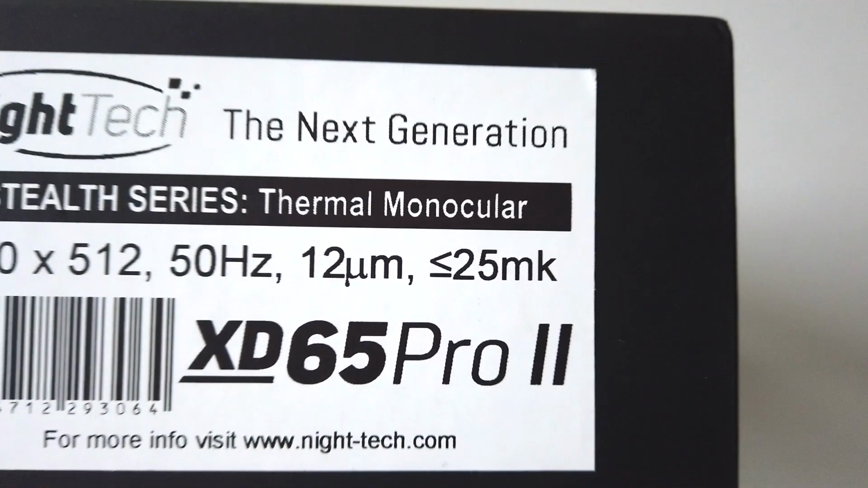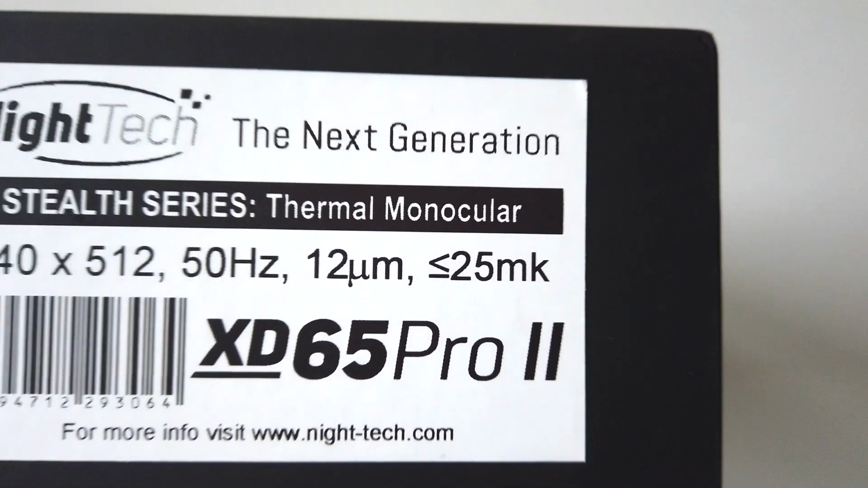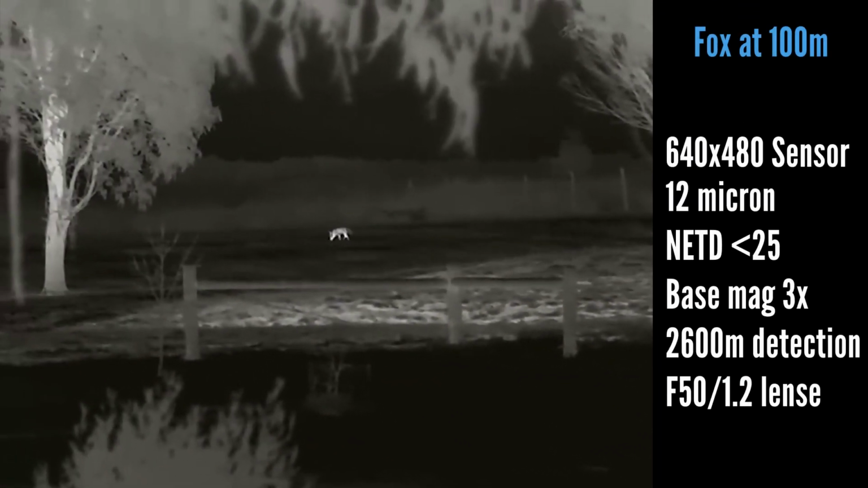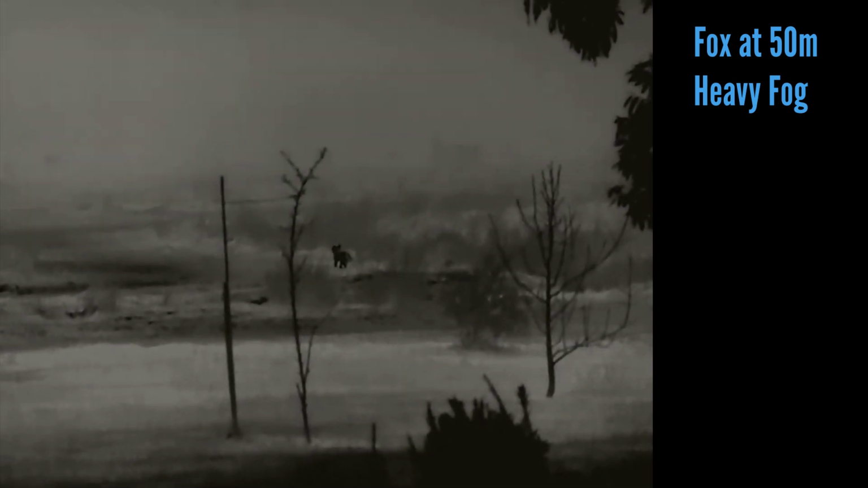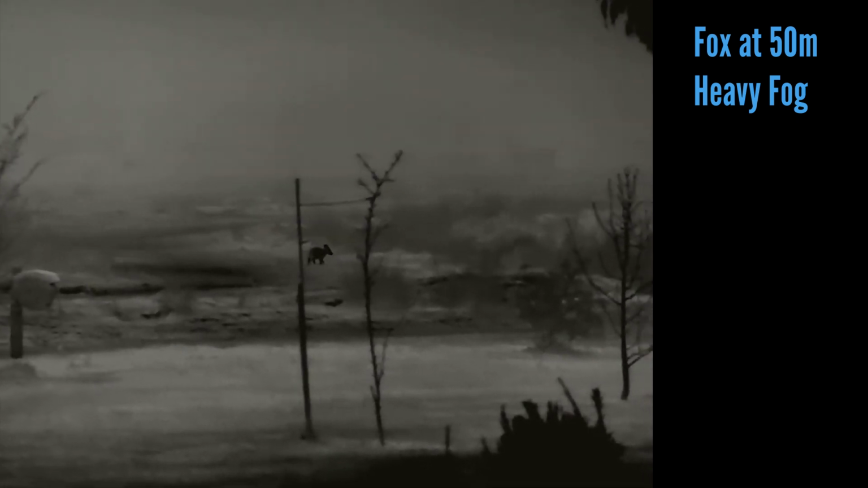Well, the side of the box tells me it has a 12 micron thermal sensor at 640 by 512, a noise equivalent temperature difference of less than 25 millikelvin. So, on paper it is pretty bloody impressive. To tell you how impressive that is, it's up there in theory and on paper with the HELION 2 XP50 Pro from Pulsar, but almost half the price. So on paper, this thing should perform pretty bloody well.